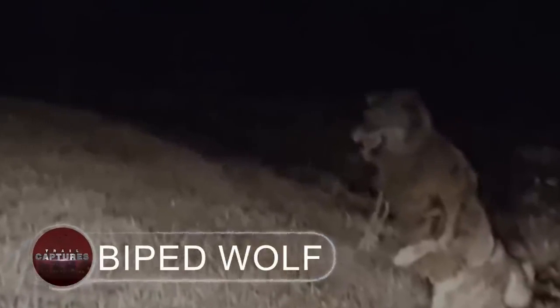Biped wolf. Driving close to a forest after midnight, the motorist had to apply the brakes right away after seeing something strange. No, it wasn't a Yeti, but rather a wolf ambling on its hind legs. He was already terrified of the stories of the Bigfoot.